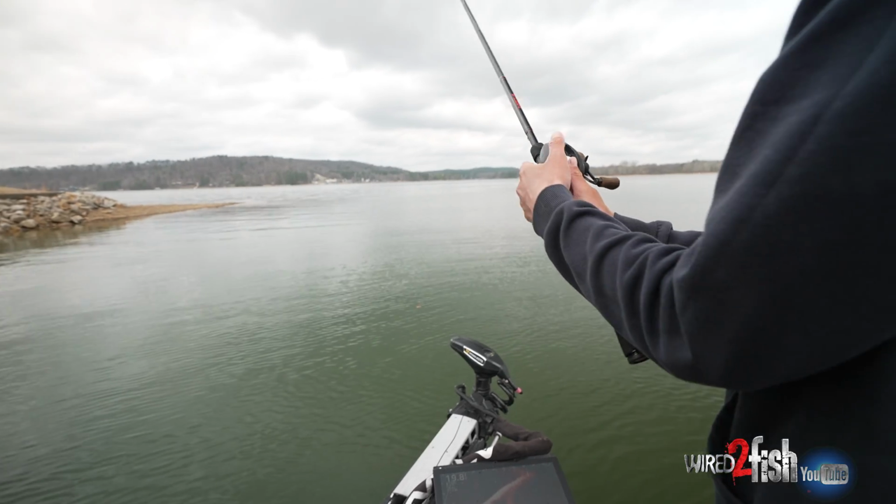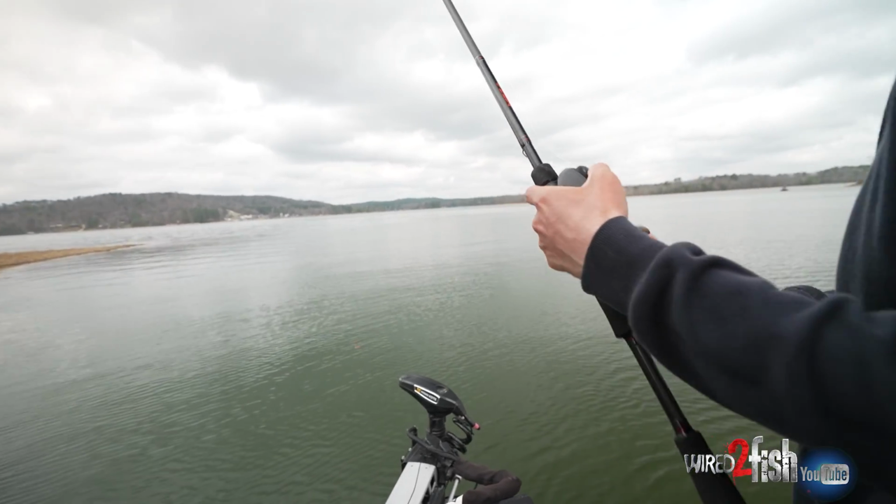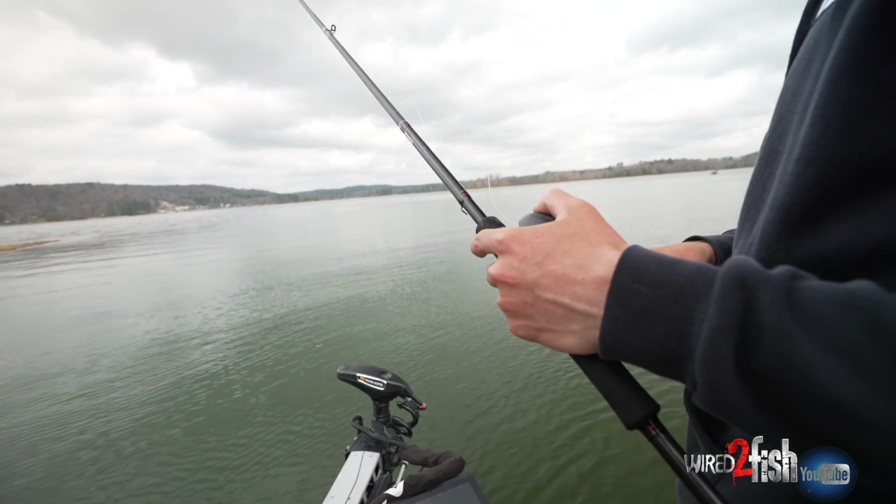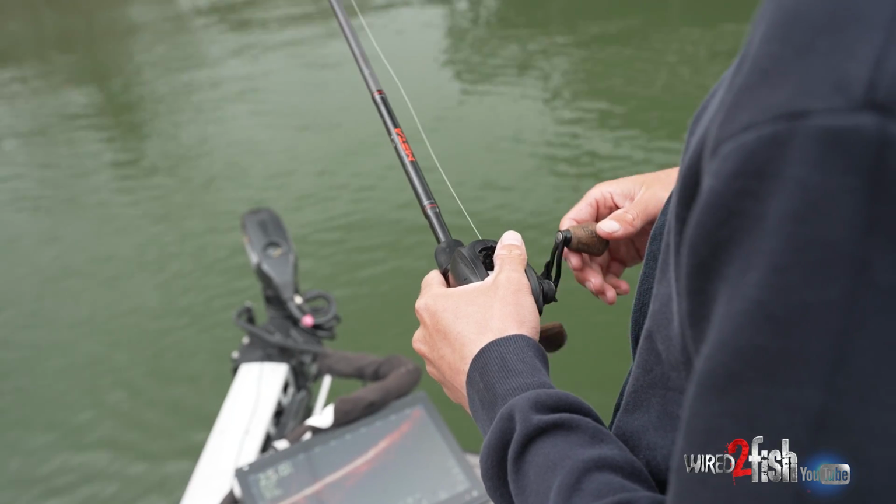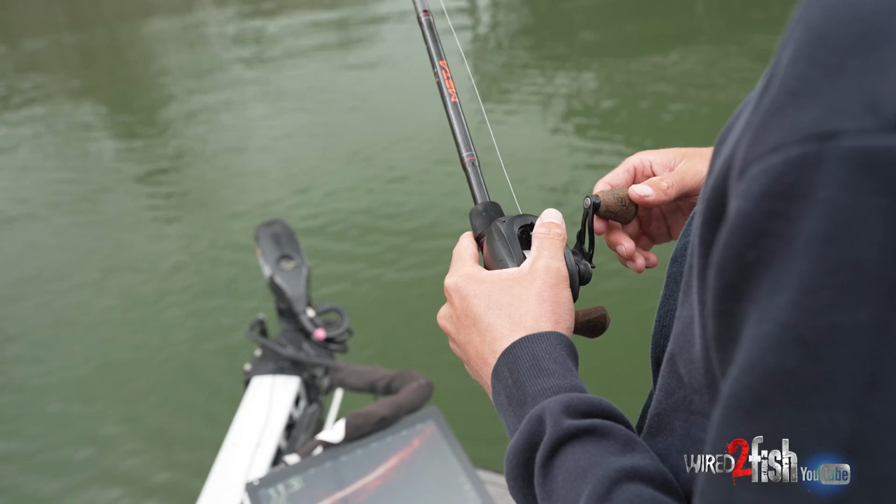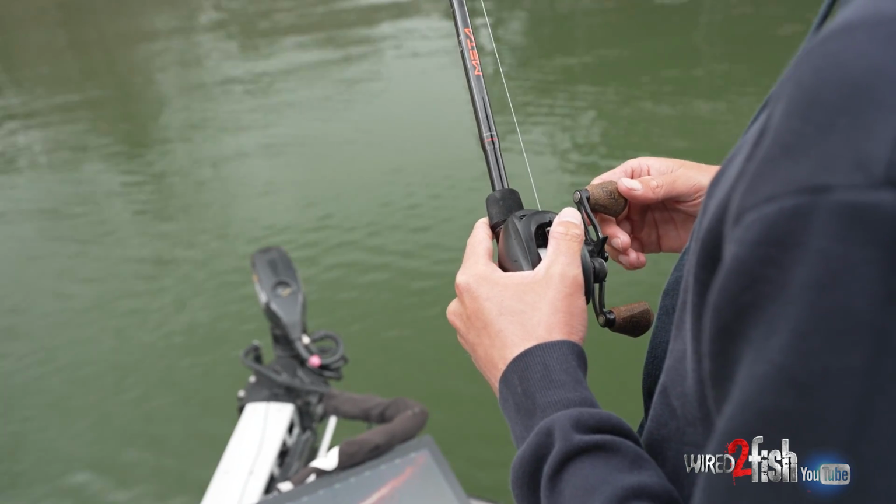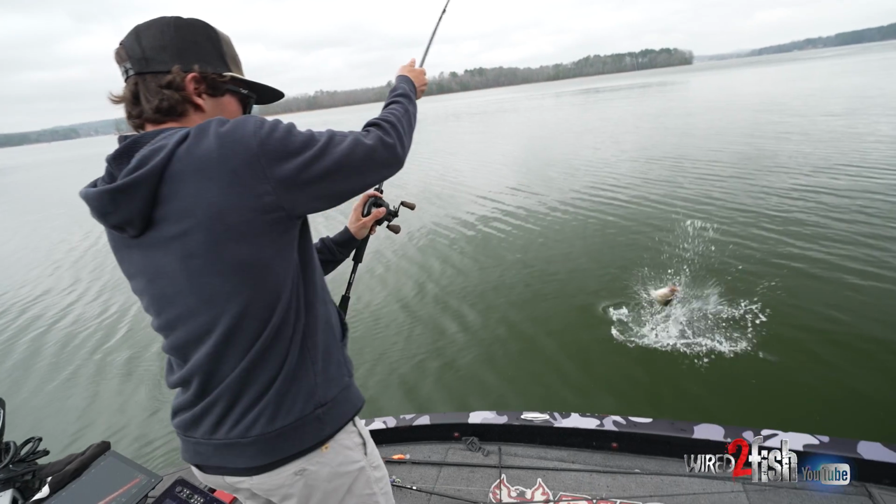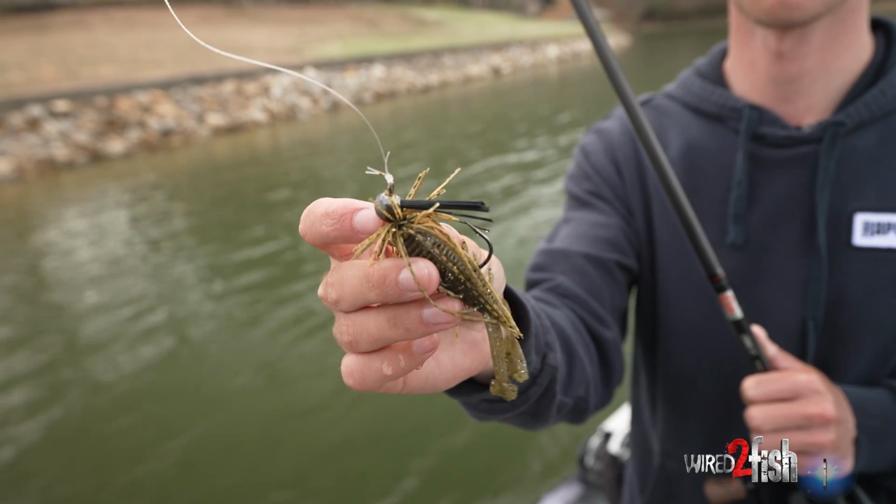So I'm using heavy line. Everybody says on clear lakes they're line shy. I don't tend to go any lighter. I like 20. I've been throwing it around cables and the metal pieces on the docks. I broke off on a bunch not throwing heavy line, so I tend to throw heavy line on a jig, especially when I'm flipping it around cover like today. It's just a smaller profile bait.